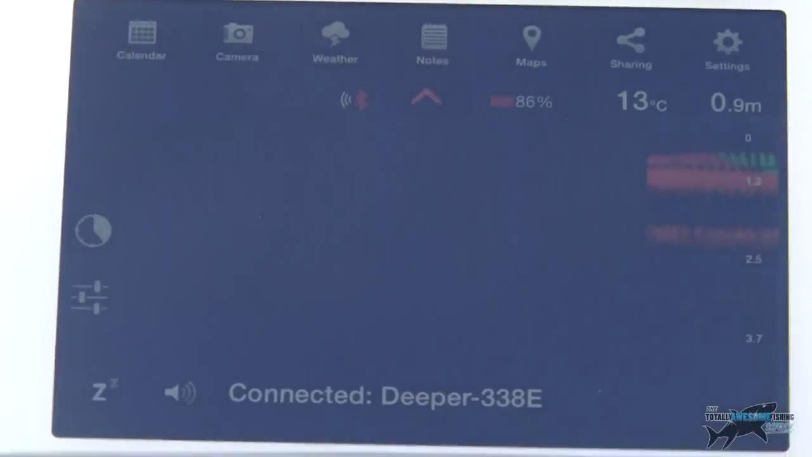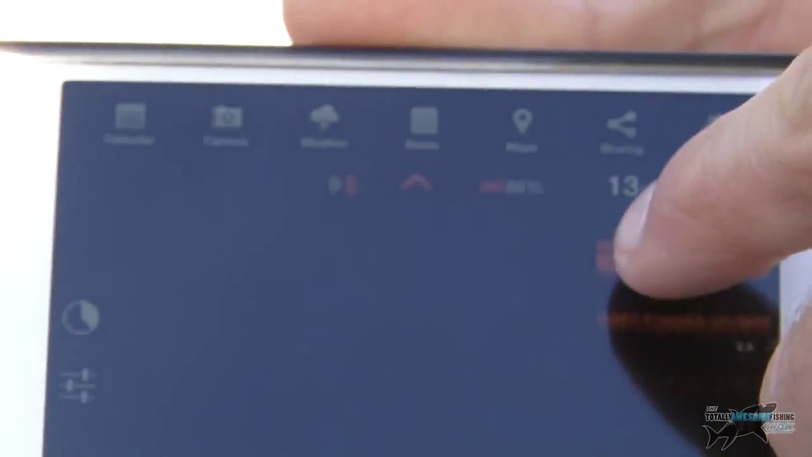Right, well, I've cast the Deeper Fishfinder out there now, and the great thing is it actually turns itself on when you cast it out, when it hits the water. So I've cast it out near the snags, I've got it set there. I'm now going to go to my phone and open up the Deeper app. So it's just connecting, it's connected now, and there we go.